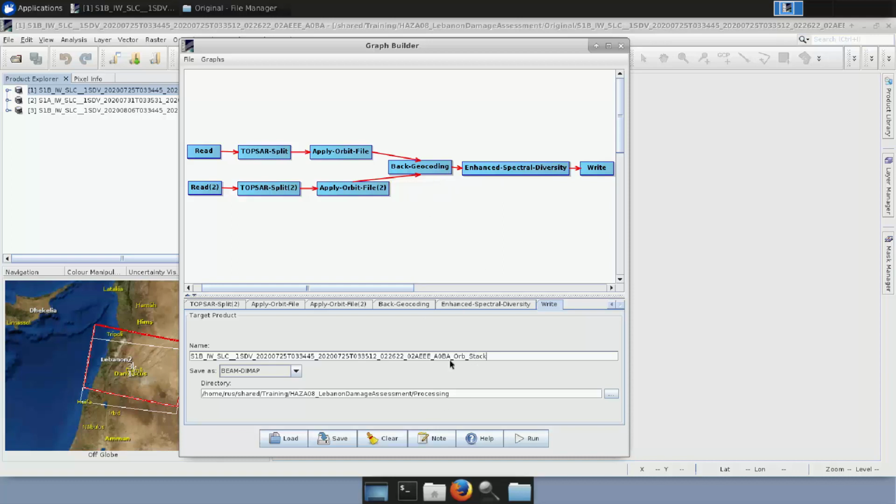In order not to have all these names, I will just remove some of them, and I will name it as follows: Sentinel1 IW SLC 2020-07-25, which is the first product, and 2020-07-31, which is the second product, orb stack.